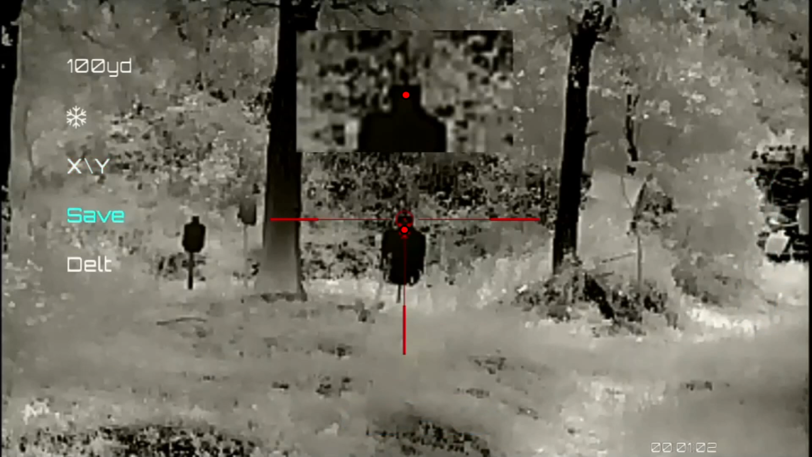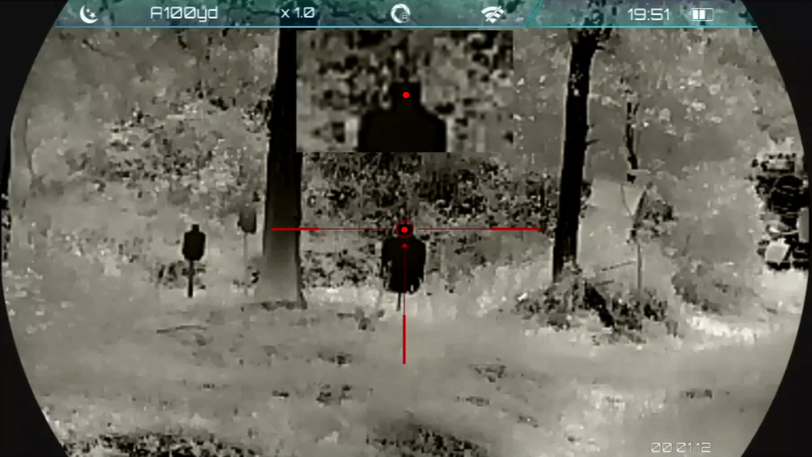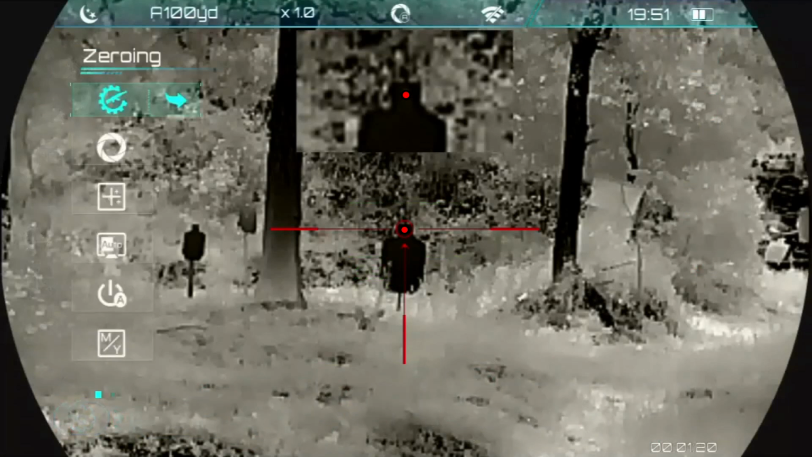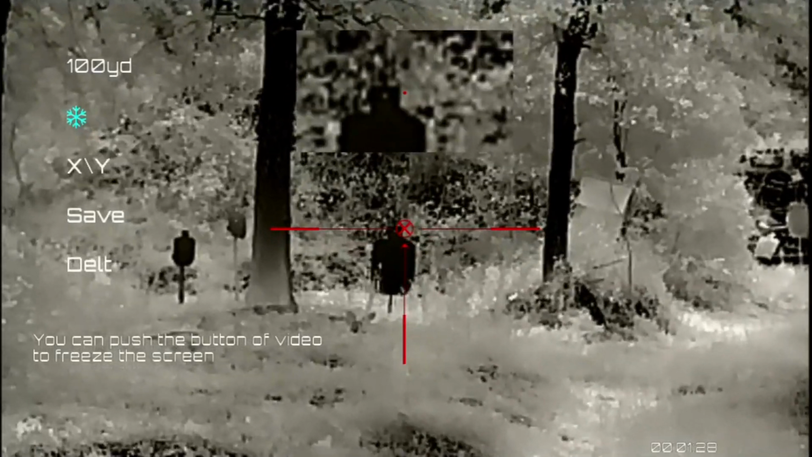And I saved it, but I saved it prematurely, as the image is still frozen. So you have to unfreeze your image after you make your adjustments. And you have to go through and unfreeze the screen, which I did not do. There we are. So I'd forgotten to do that.